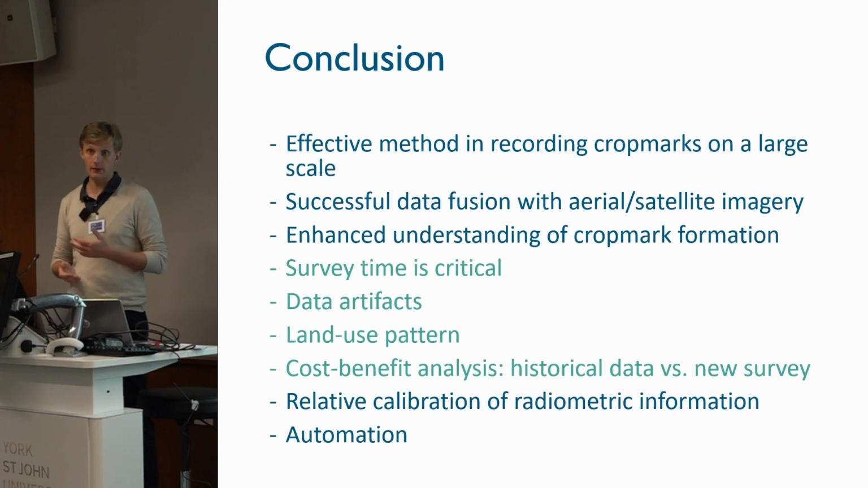And of course, the large-scale assessment has been affected by the land use pattern, and there are some data artifacts there. And of course, as with classical aerial survey, time and date is critical. So if there is a full wet year, just like this year, at least for us north of the border, we won't see much. And the cost benefit, well, it's really useful, because you can really enhance the record if you are using data that is more or less available for free.